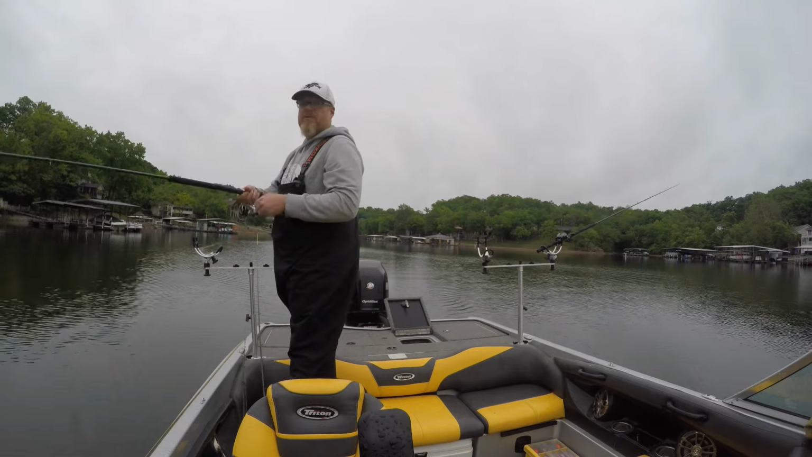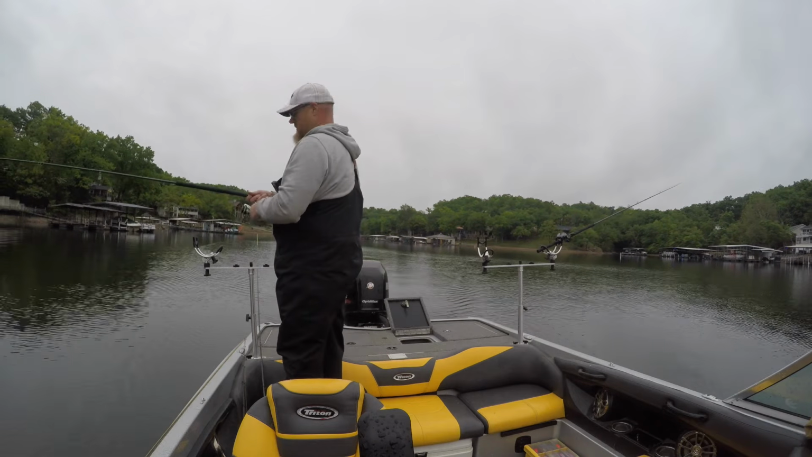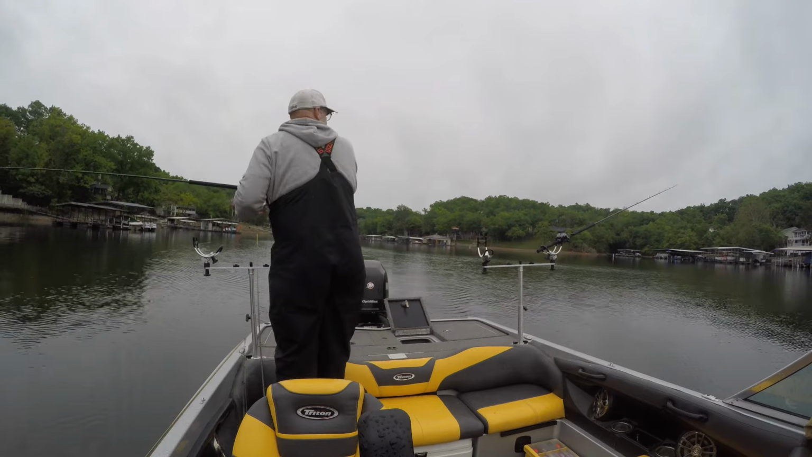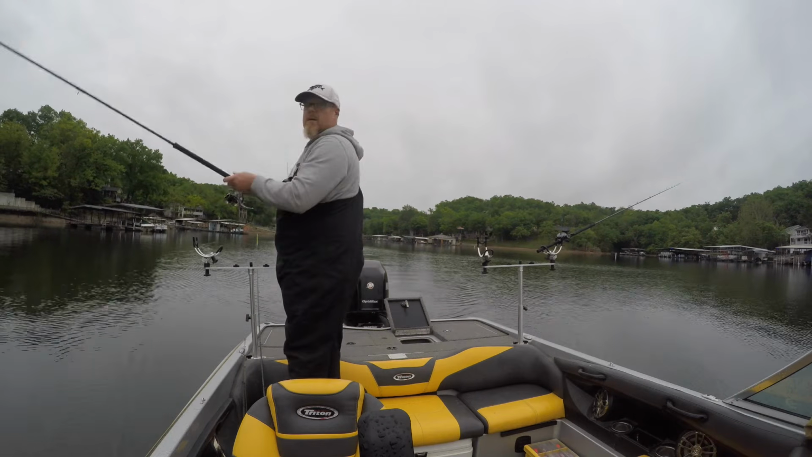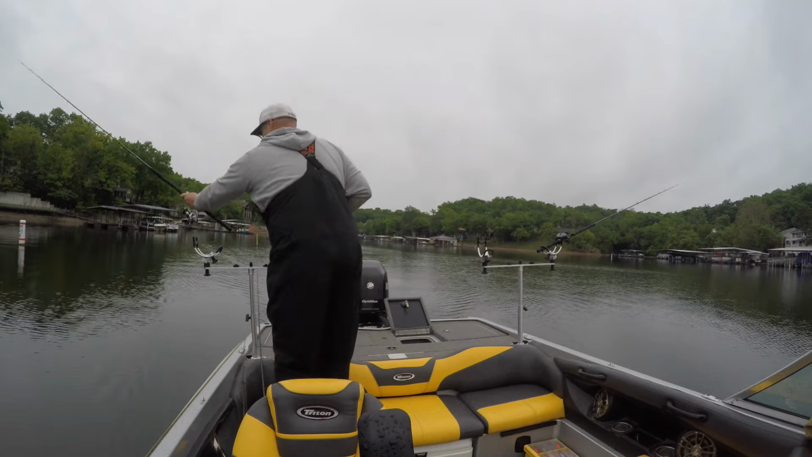I don't know what's going on. That's three in a row I've lost on this rod. Now, I'm not a fan of the spinning reel doing this, but maybe that's my issue. I like a baitcaster, higher gear ratio.